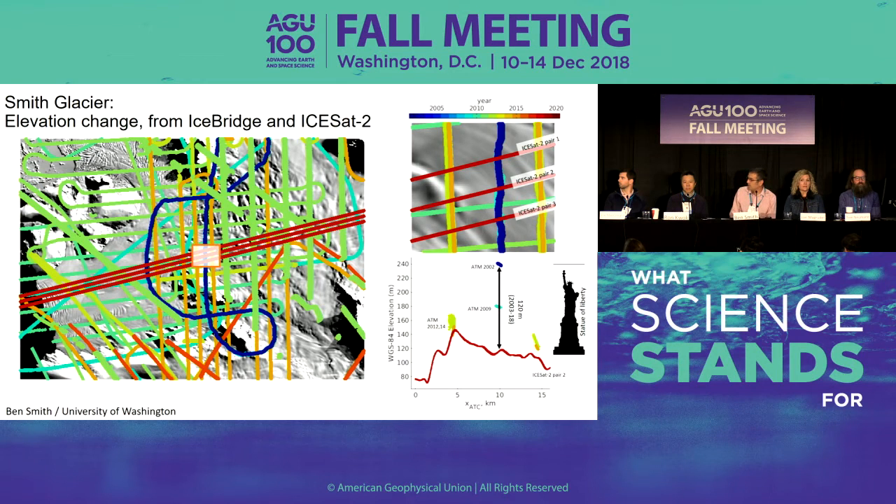I put the Statue of Liberty in there for scale. She is just under 100 meters tall. Pretty good scale bar for this thing. But if you could imagine a block of ice covering the Statue of Liberty to beyond the tip of her torch, that's what we've lost in the last 16 years.